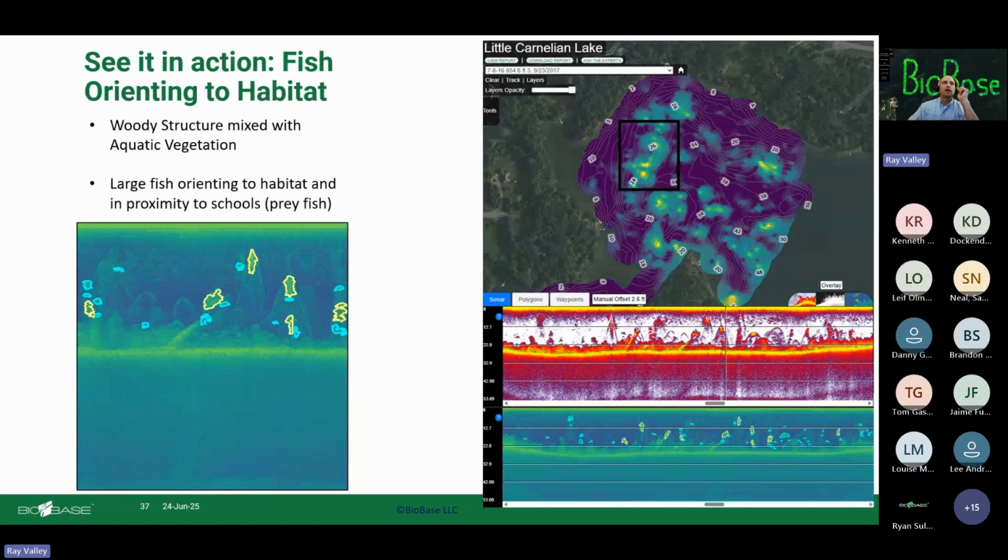This is another example of fish orienting to woody habitat, mixed with aquatic vegetation. And this is pretty cool because you can actually see there are schools of bait fish. And then you can see some of these larger individuals almost orienting to prey, right? You can see them all by these bait balls. So that's pretty interesting information.